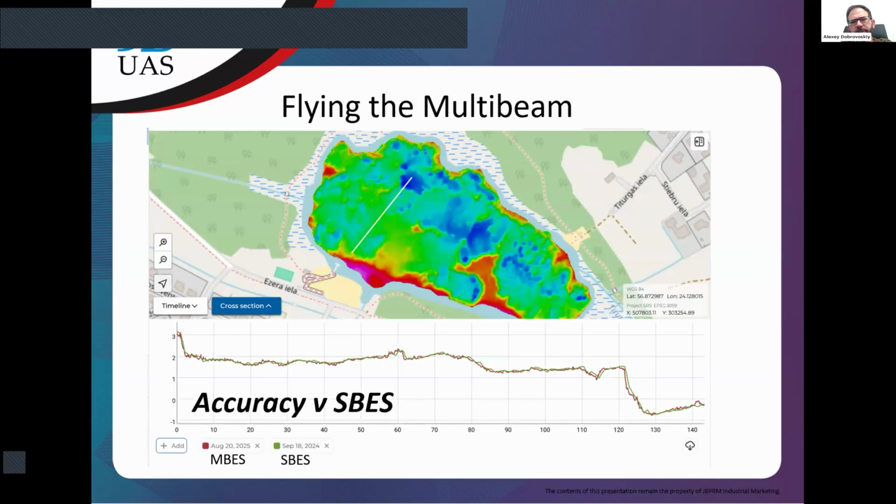Actually, in our tests, which were quite shallow, the maximum depth is around 11 meters at the deepest point. I cannot even say which sensor is more accurate. We compared multi-beam data with single beam collected using our system, with single beam collected using an Apache 3 unmanned surface vehicle, and we compared with Ocean Alpha. So actually the data is more or less the same.